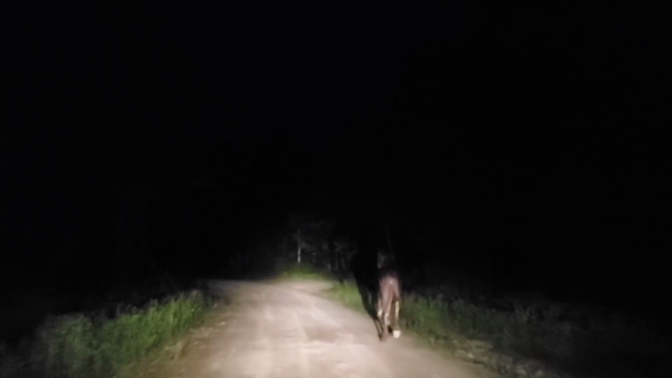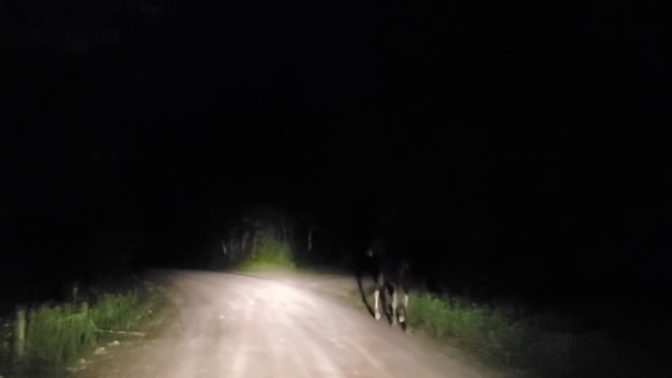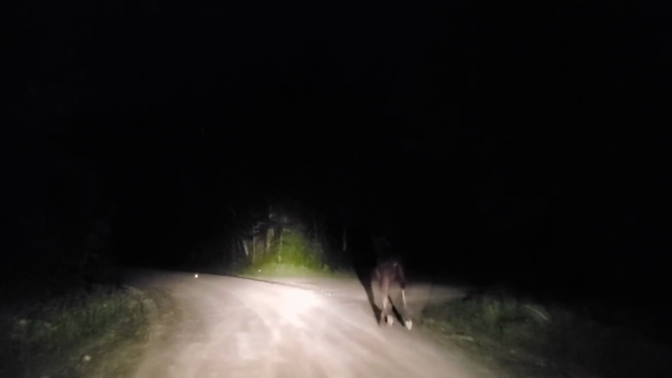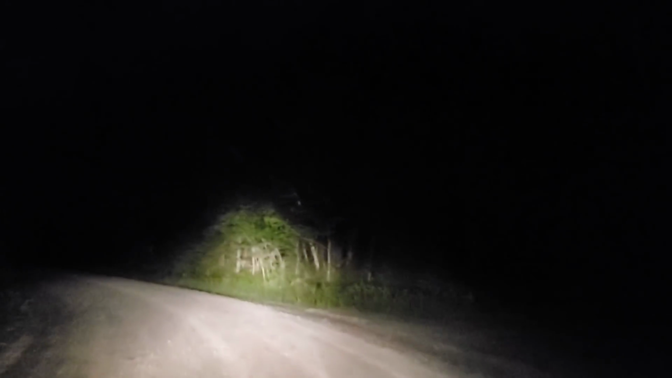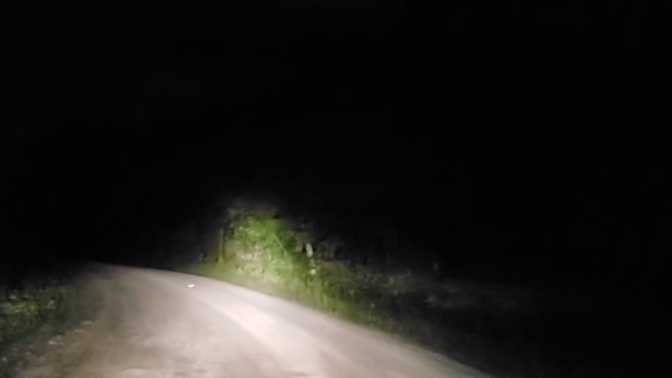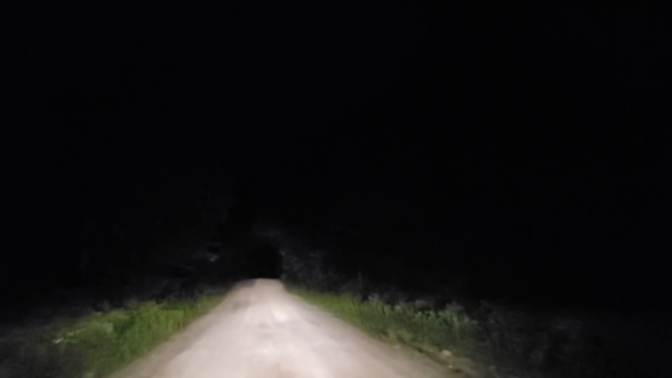Here's a road. Take it. Go on. Take the turn, yes. Finally. Where is it? About time. That thing was getting tired out. It was going about 8 miles an hour there at the end.